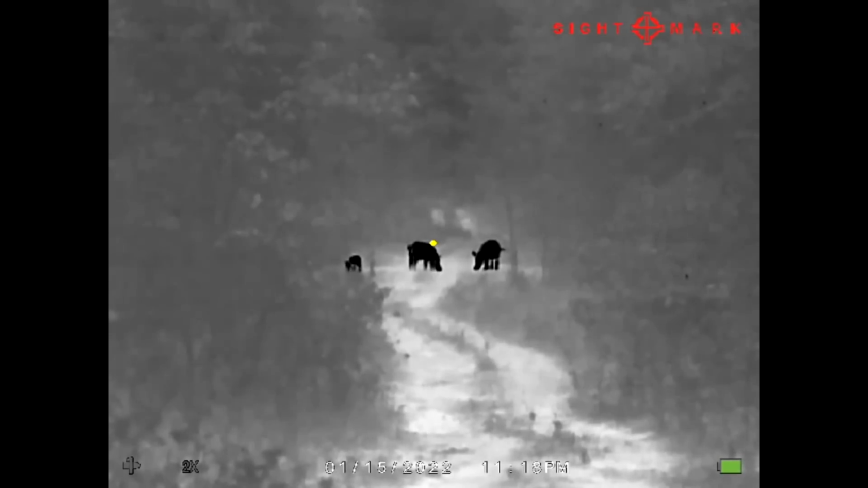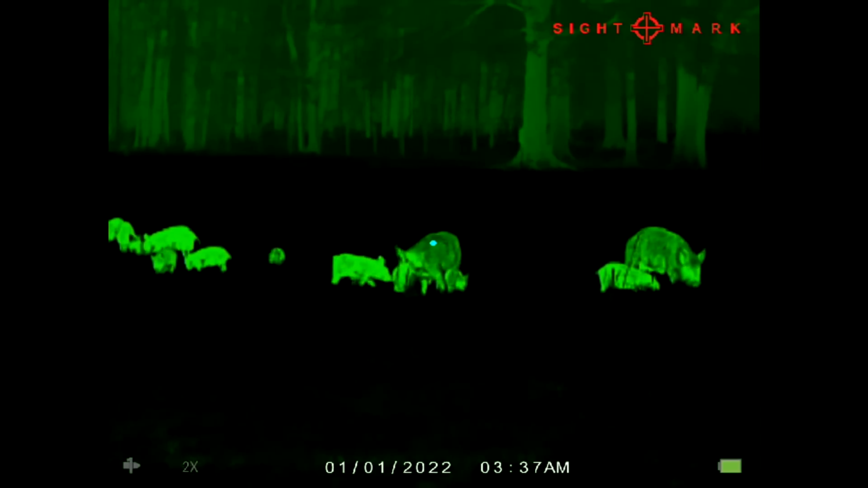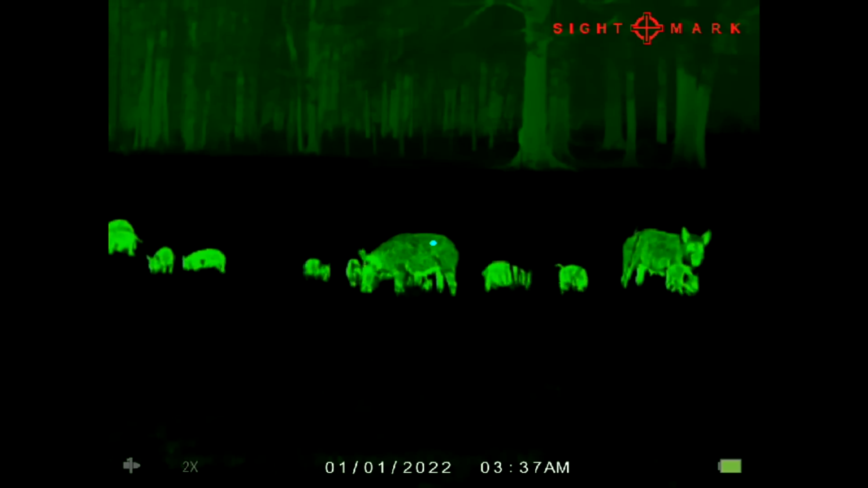It's a 17 micron. Starts at 2 power and goes to 16 power. I found that interesting because in that price range, you're usually not getting 8x. You're usually only getting 4x, but that's pretty nice. It's a 2 power to 16 power. It's got a 1,400 yard detection range.